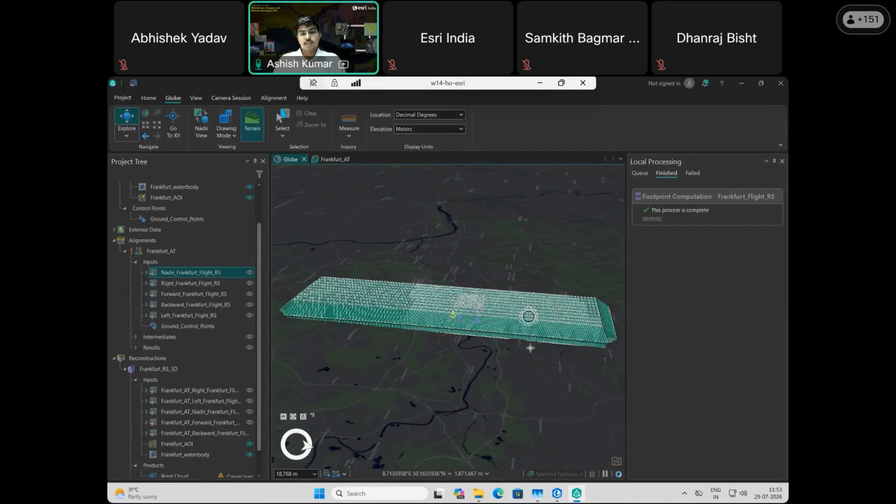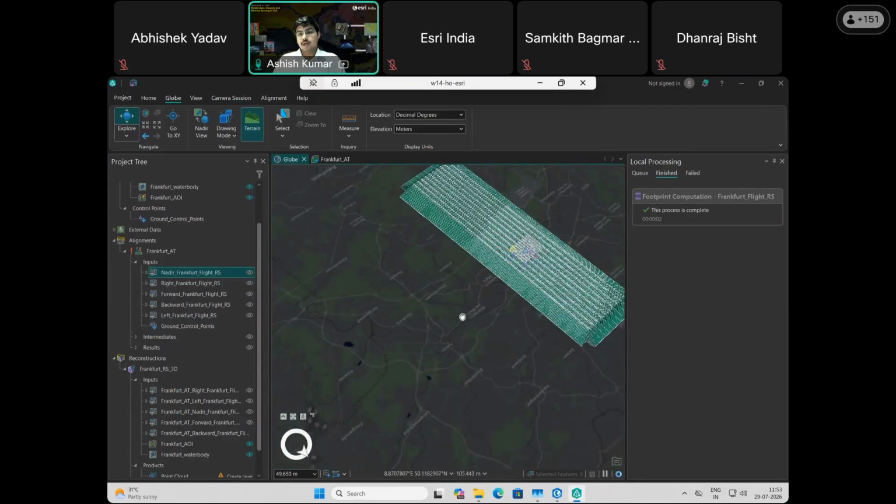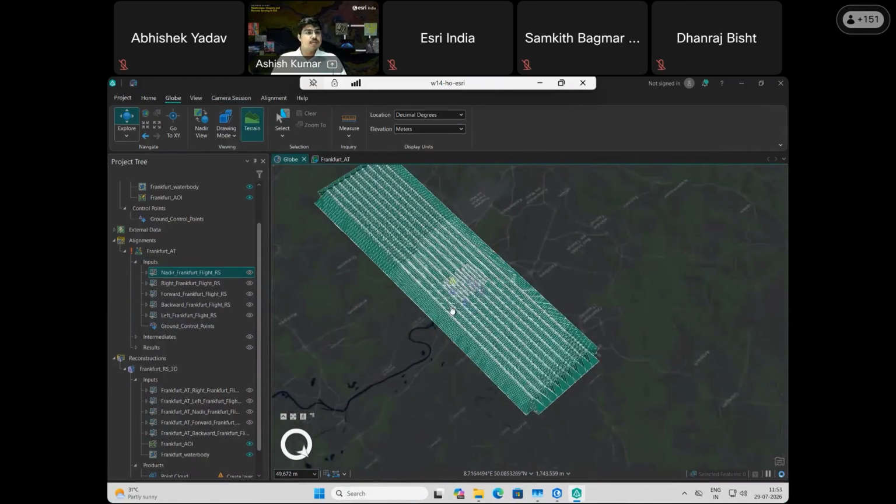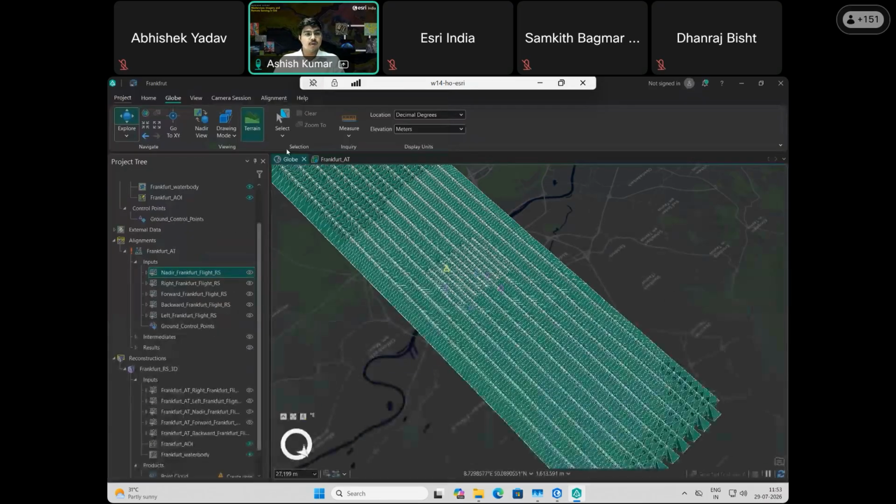So as you can see, this is a large dataset that we have. In the ArcGIS Reality Studio, it supports distributed processing where users can support different types of machines that are in your organization and utilize their GPUs for the processing of your project. And you can create multiple cloud connections within your organization to utilize your resources.